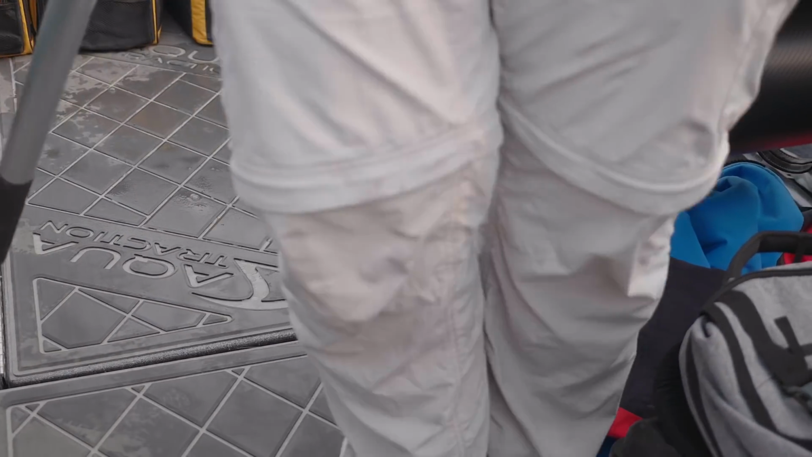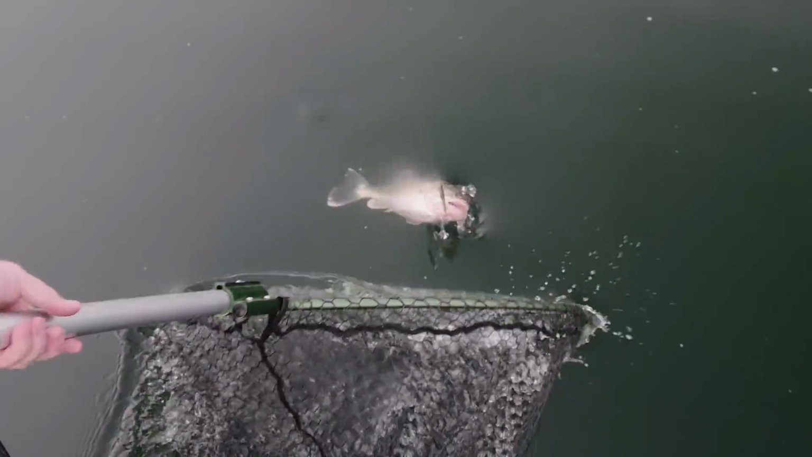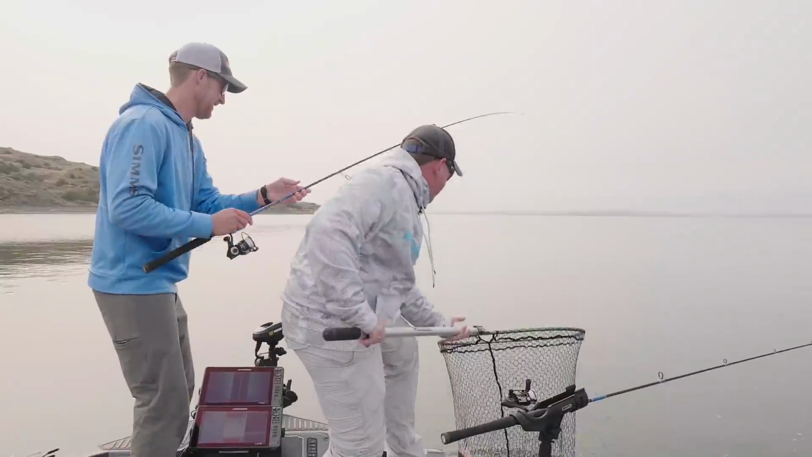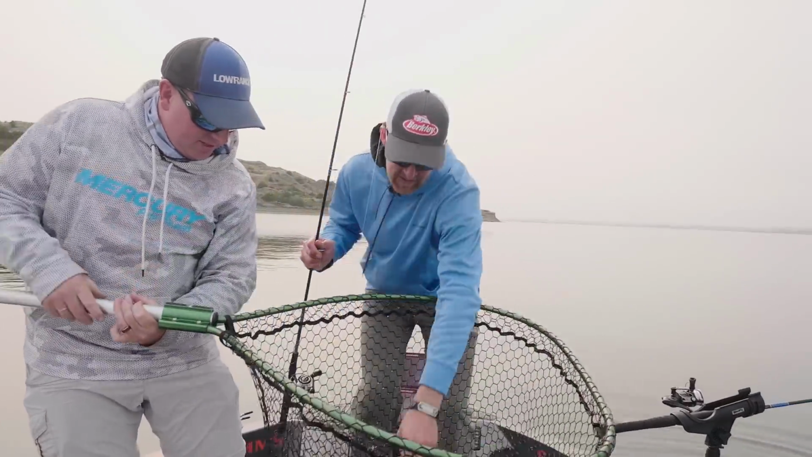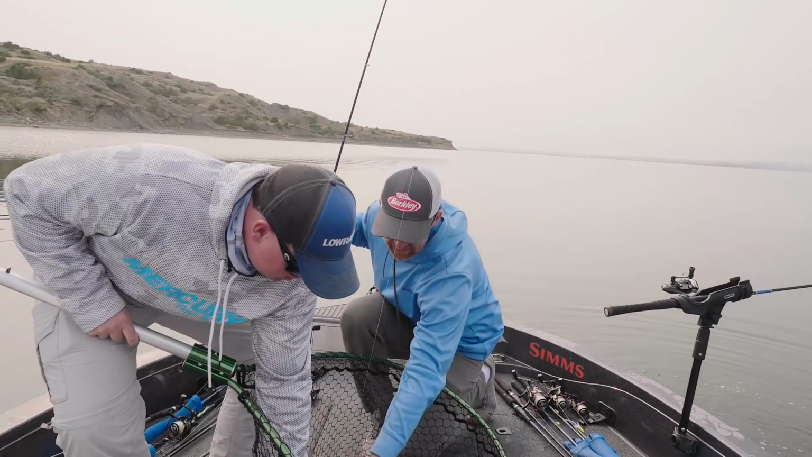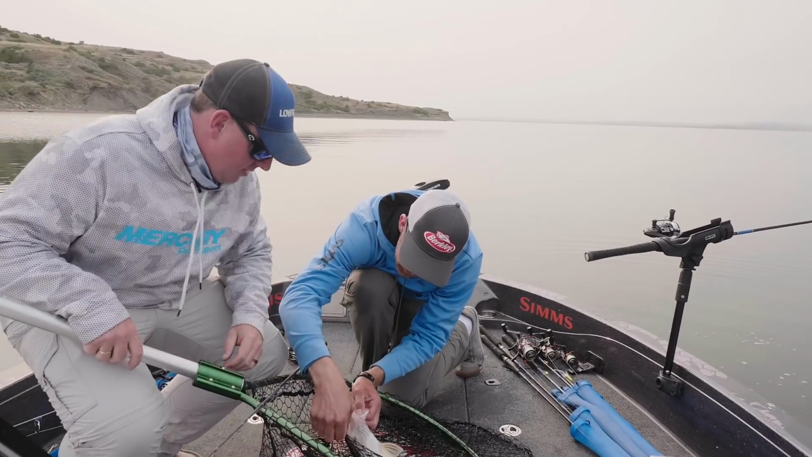Oh yeah, that's a nice walleye. All right, I'll bring it up to you. Nice. Oh yeah. Wow, that's a fat one. Look at that. Nice one, John. Man, beauty. I don't know if these fish have just slid out of the weeds now or what. I think so. I mean, they're just right out front.